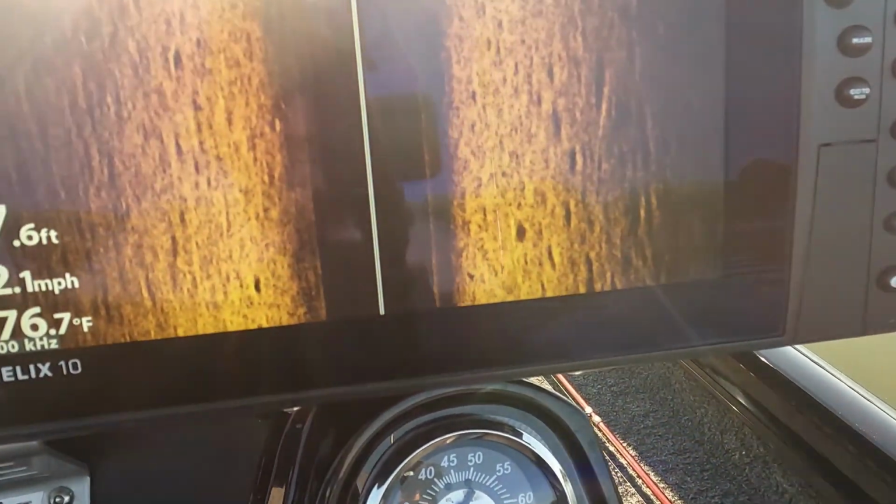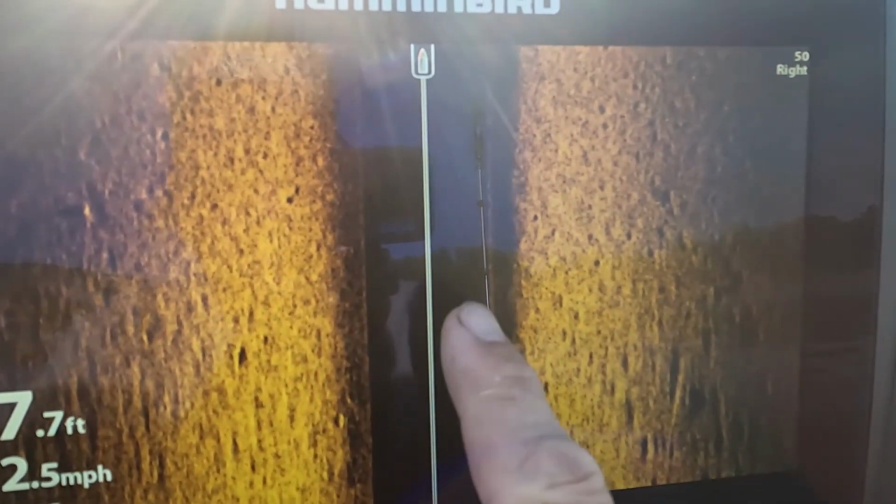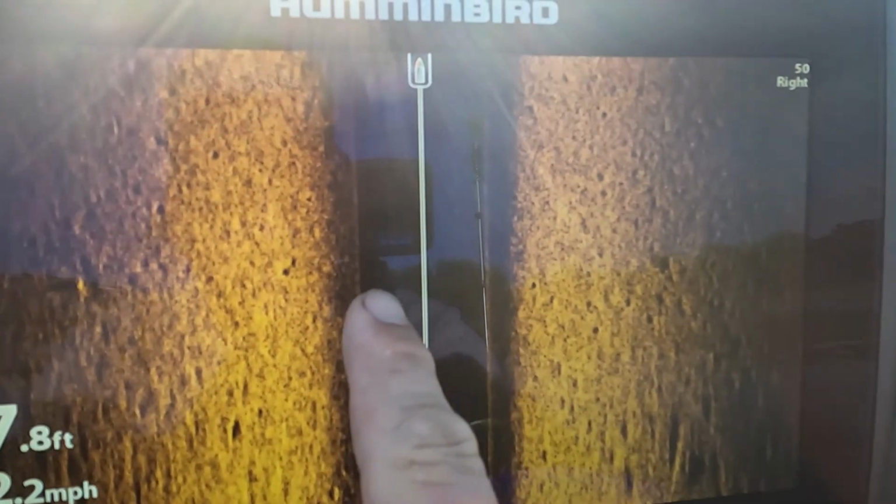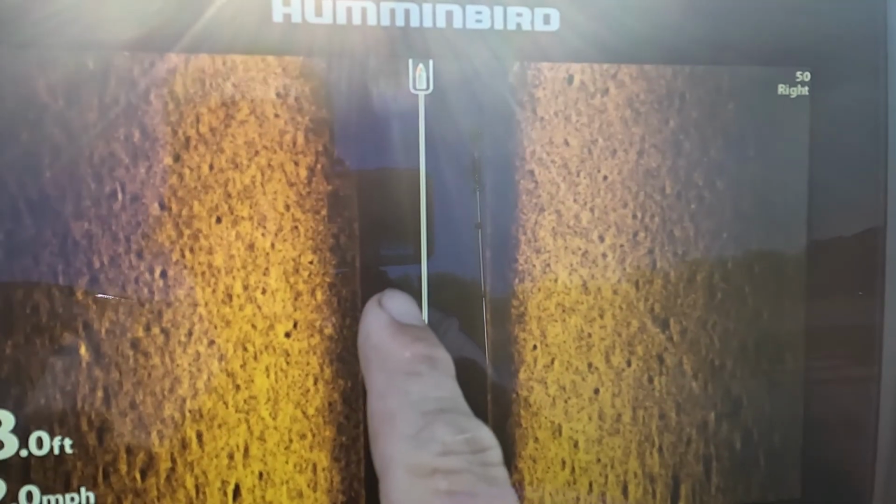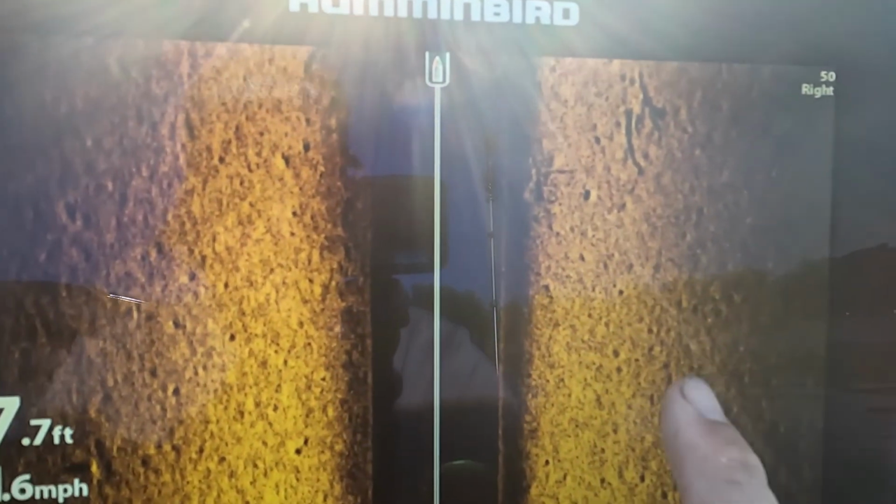We're gonna look at side imaging here real quick and explain what this is. This is your water column. It's looking down in a cone, and it shoots off to the sides of the boat. And why this is so important, you can see that pile right there. Then we're coming up on another stump right there.